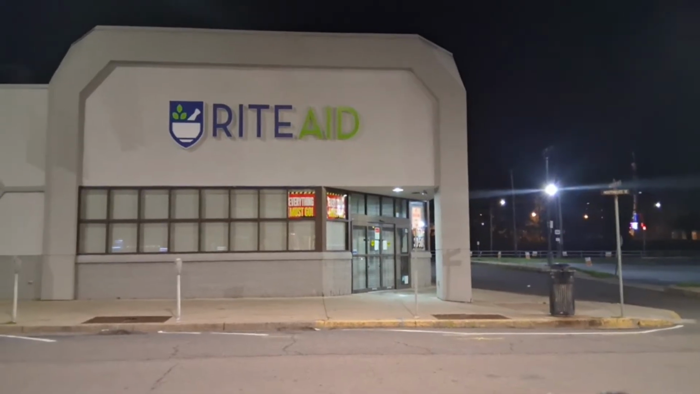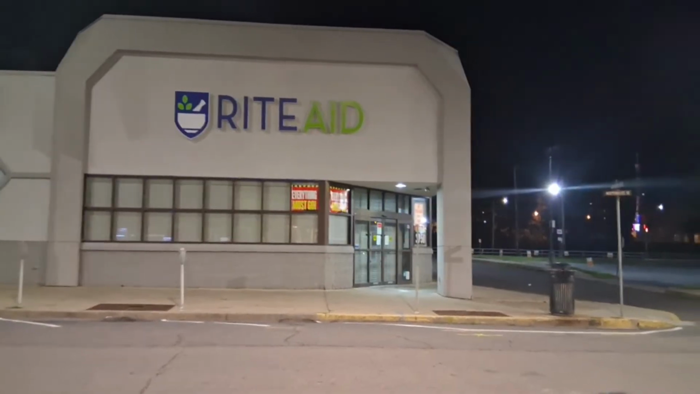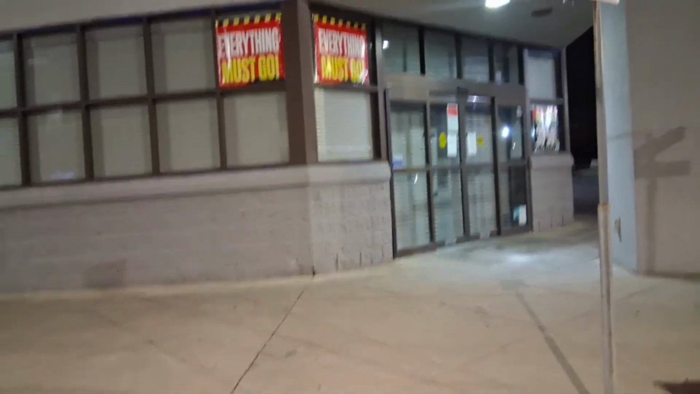Can't park like that there. Well, they did. They always do. Yeah, Rite Aid is closing. Out of business. Everything must go.